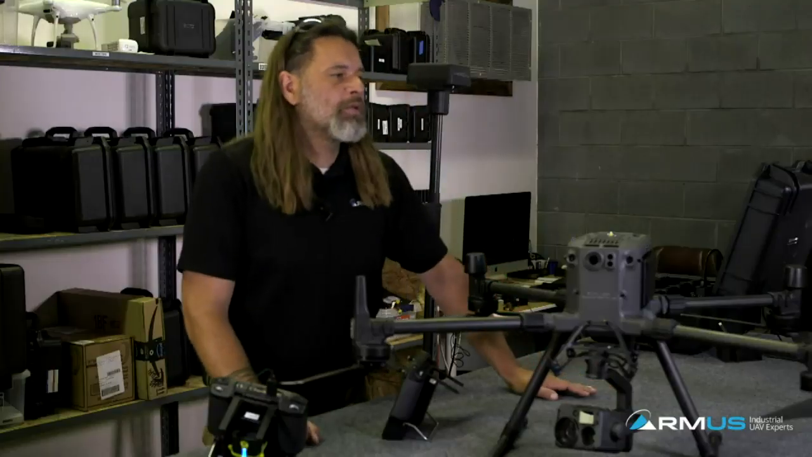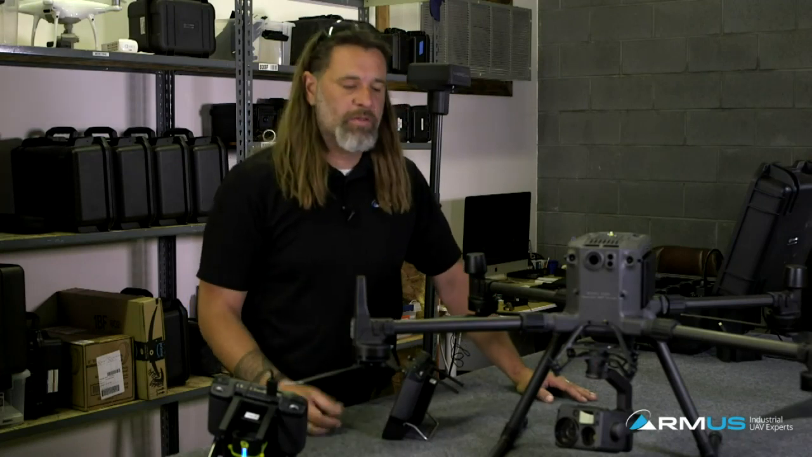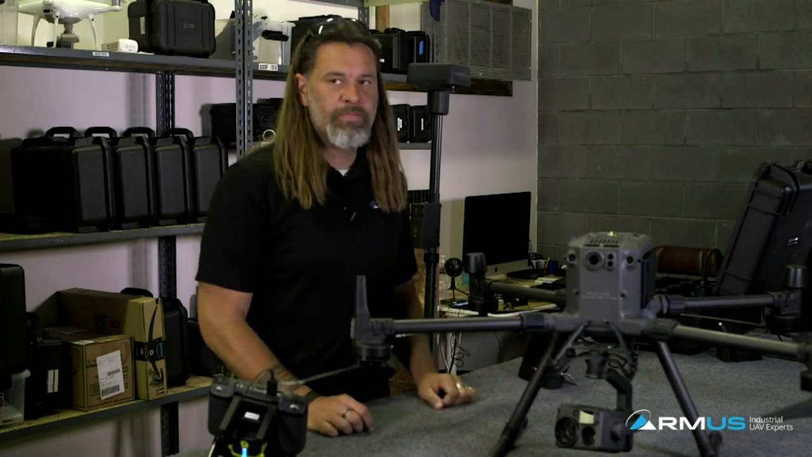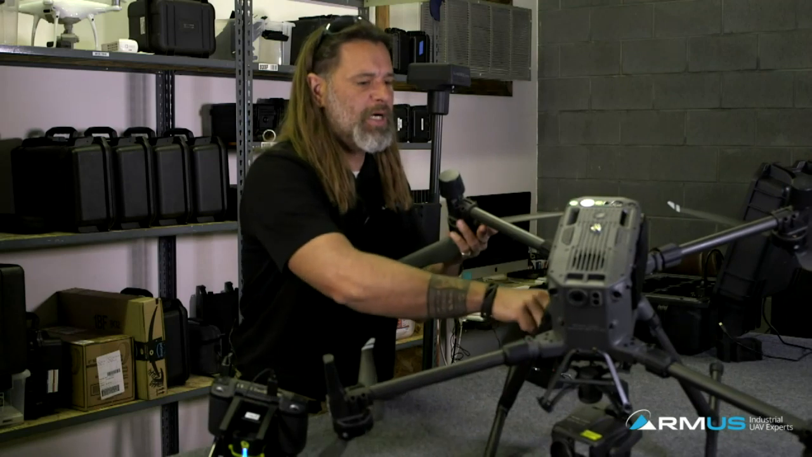Let me see. Additional RMUS position lights. I don't think we've answered this question yet. Well, we did. Let's talk about the LEDs real quick, and the LEDs that actually come with the bird. Just like the M210, it's got integrated LEDs on the top and on the bottom.